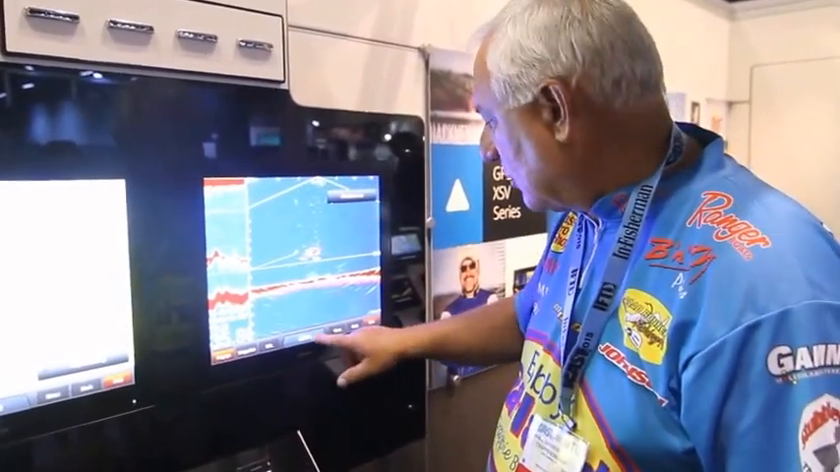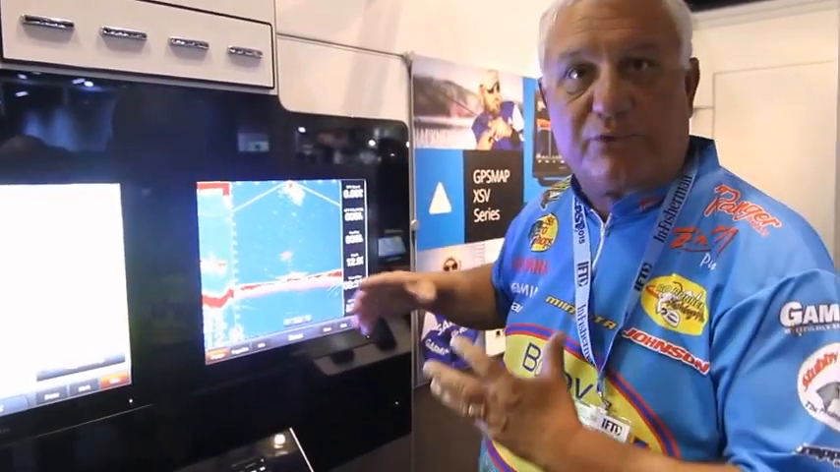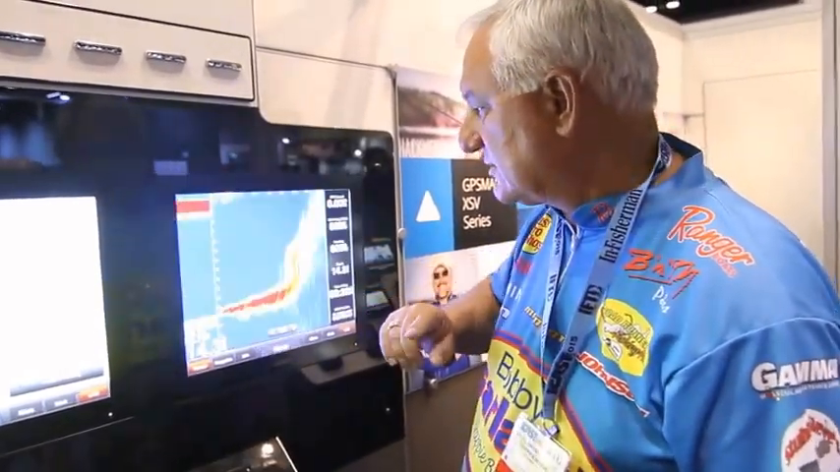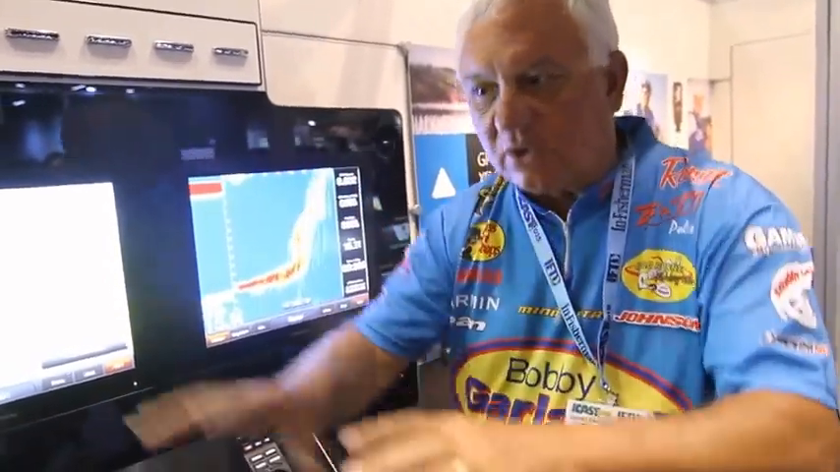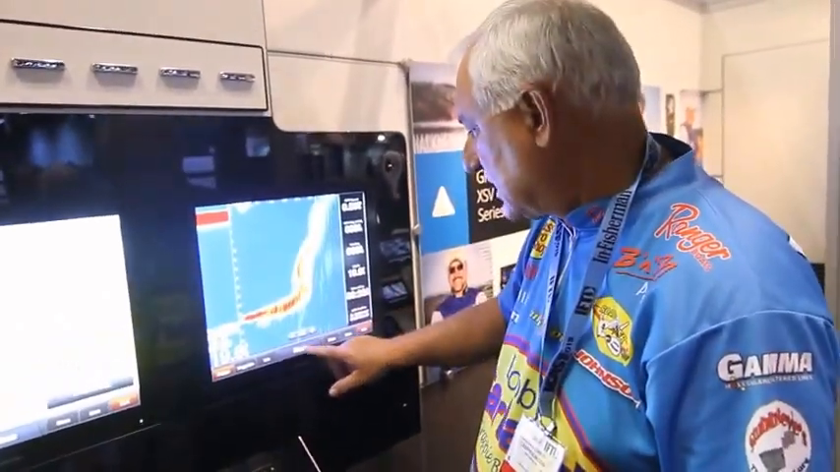So we can go back and restart it. And these little echoes you see here is where they've moved from. So you're actually seeing the trace of the fish. Another capability here is live view forward. This is scanning down and out from you, and it's live. So you're seeing the fish not just below you like the down view, you're seeing them down and out away from the boat as the boat's moving through the water or whether you're staying still.